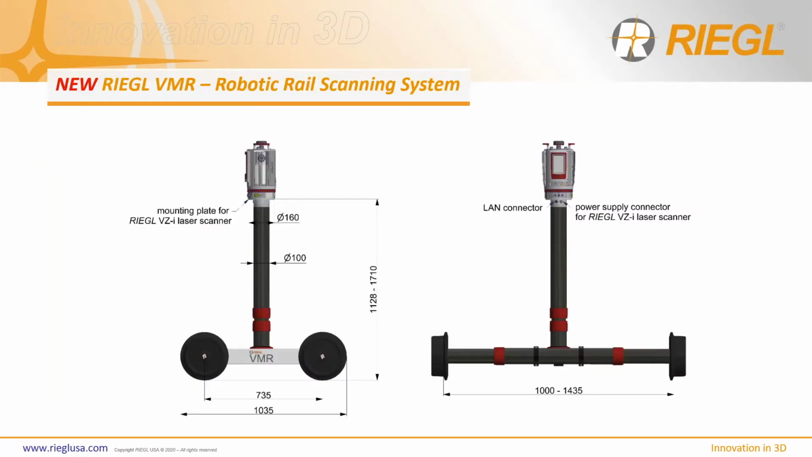All right, and our last but not least robotic system is a brand new product, which was recently released a couple weeks ago at Energio. So if you saw our Energio announcement, you already saw this platform. This platform is quite unique. It's a rail system, obviously, and it's a fully robotic rail system.